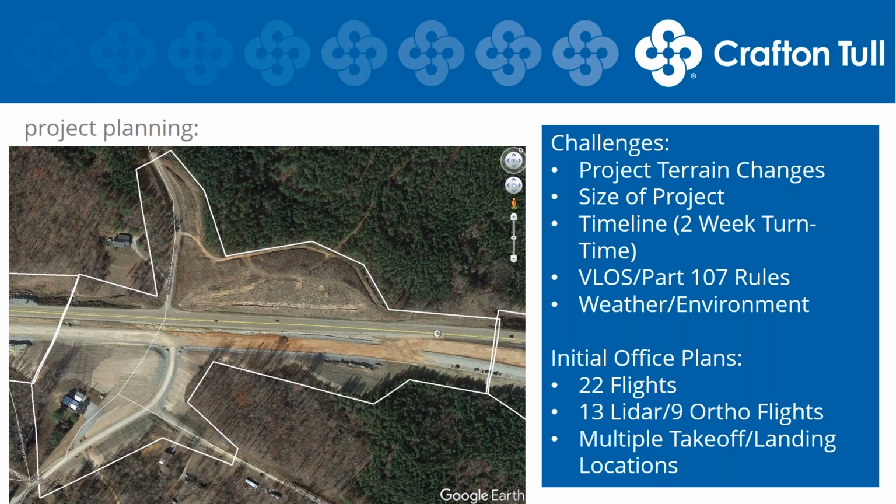Some of the other challenges are line of sight and adhering to the FAA Part 107 rules. And then we have the challenges of stuff that we can't control, like environmentals and weather. As we all know, weather wreaks havoc on surveyors. So our initial planning was done in the office, mainly through CAD and Google Earth. Our initial plans were to have 22 flights, 13 with the Lidar payload and 9 with the ortho imagery payload.